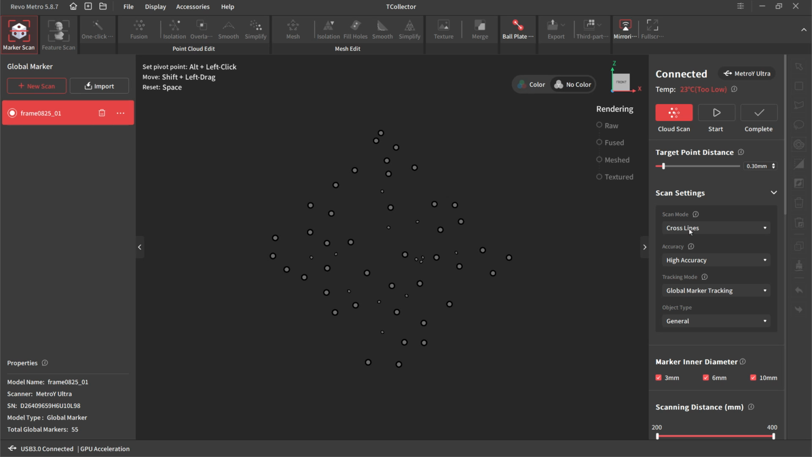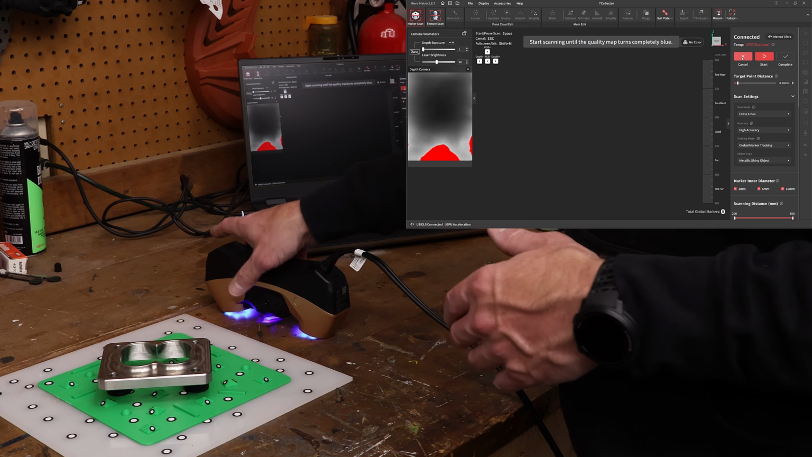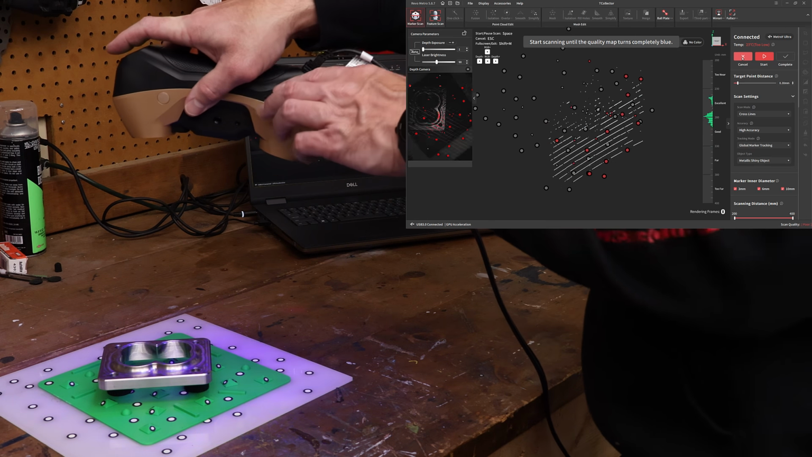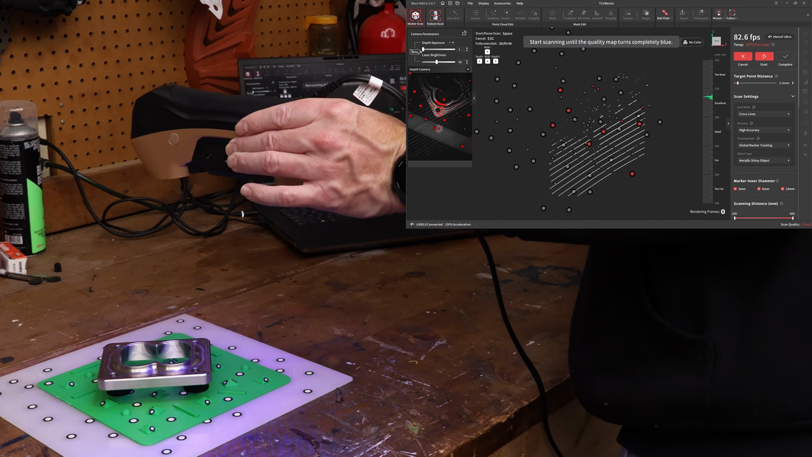So we're going to use crossline, high accuracy. I'm going to use metallic shiny object because that's what I have here, a stainless steel machined part, and then we'll select cloud scan. So Cloud Scan is using global markers. Right now, the depth exposure and everything is fairly low. I'm going to turn it on auto and just let it pick what it wants. And then I'm going to hit play and I'm just going to move around.